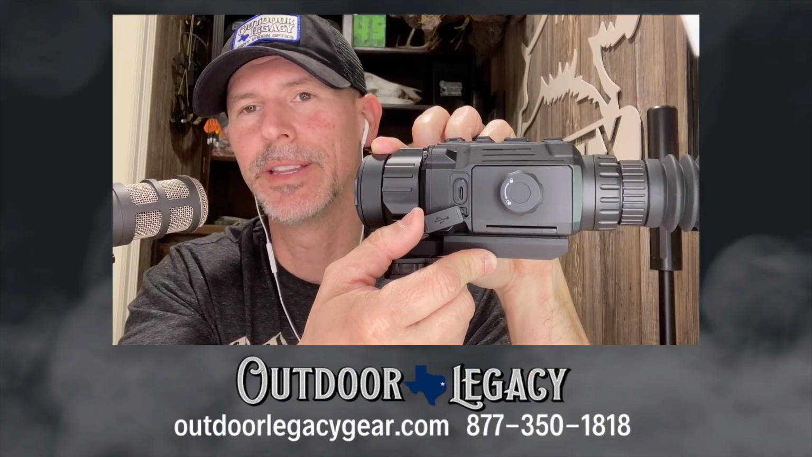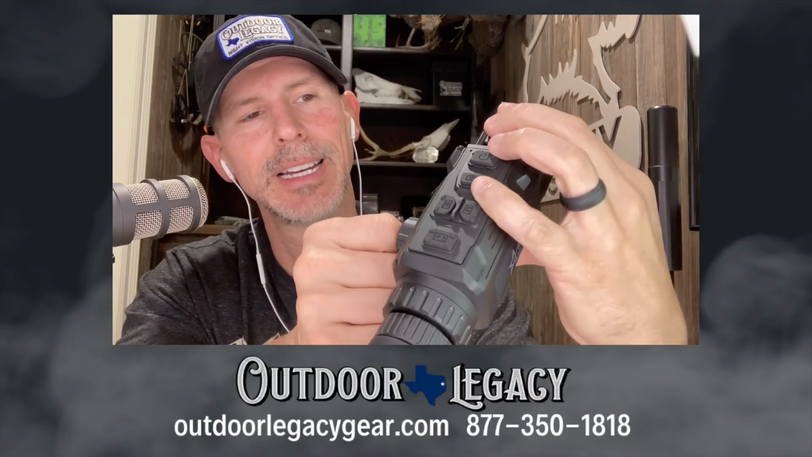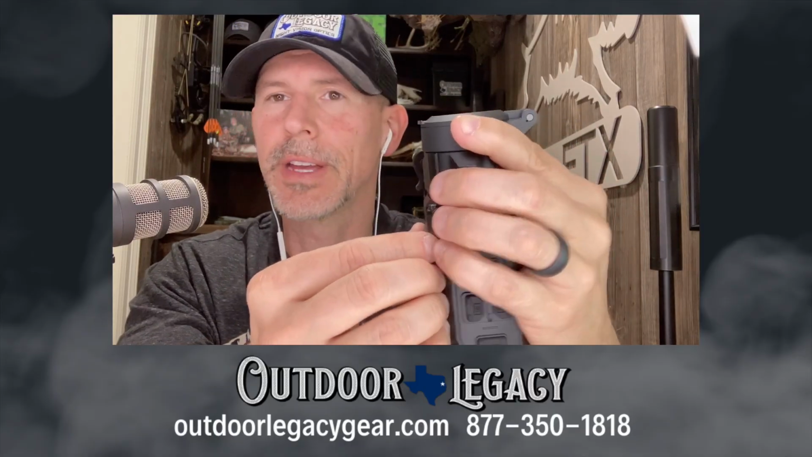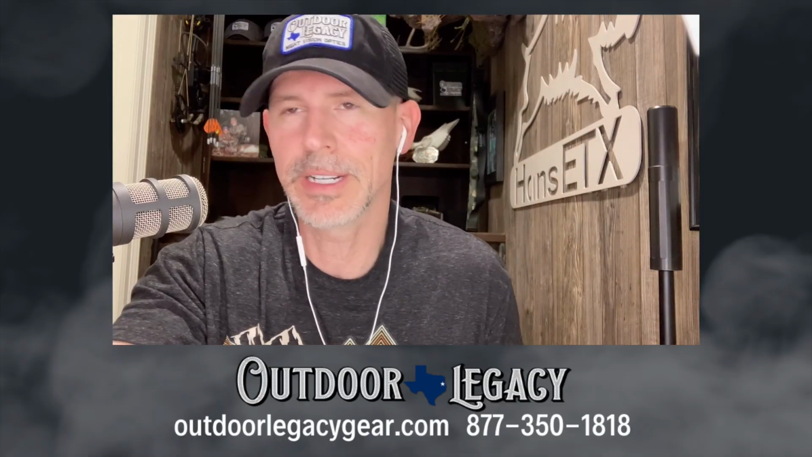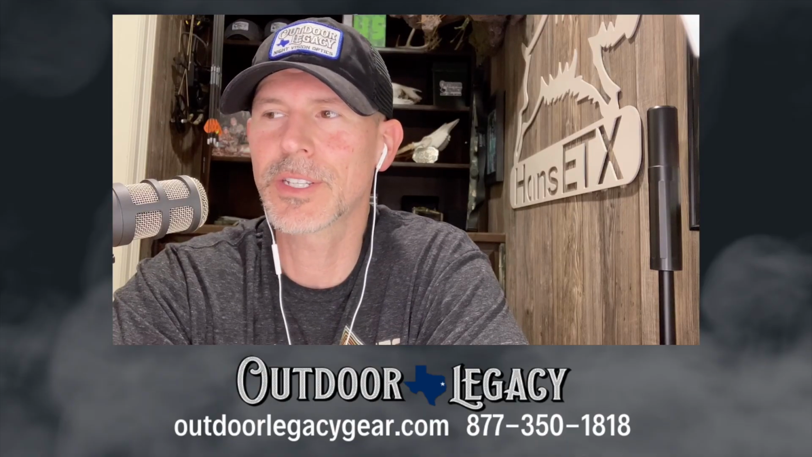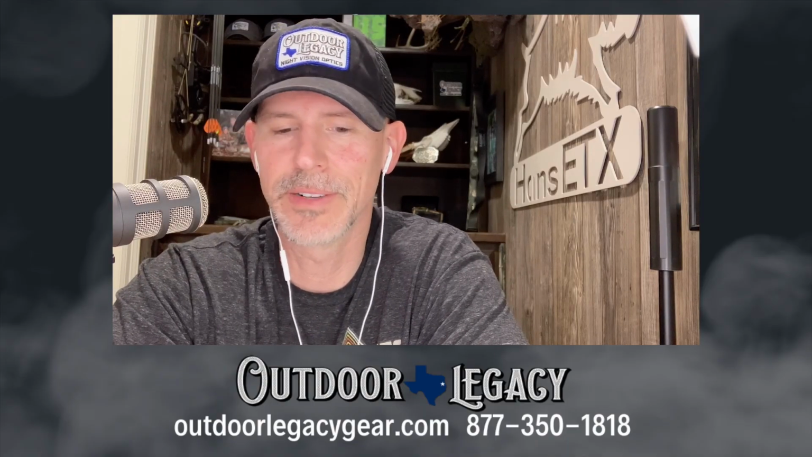But there it is. I'm showing the USB-C port right there. It's got a little light letting you know that it's charging, for all you fans of all things charging, that you can see it and see when it's done, red and green and all that kind of stuff. So yes, that is the walk around. It looks very similar, but it's very different. Very different. Yeah, it is.